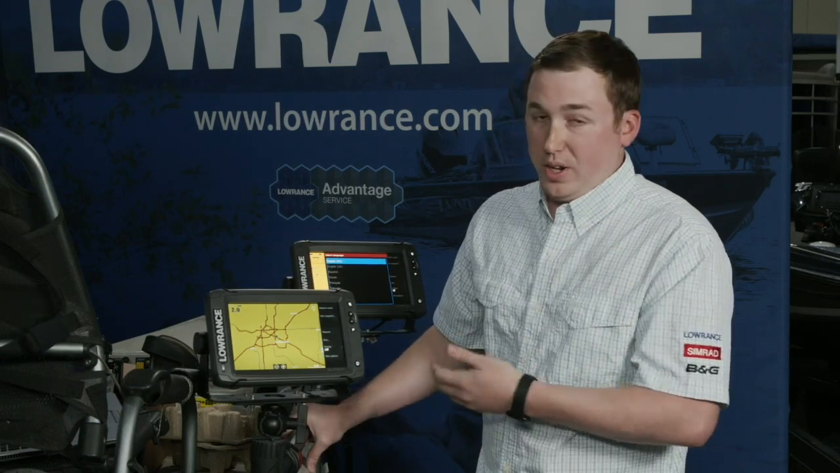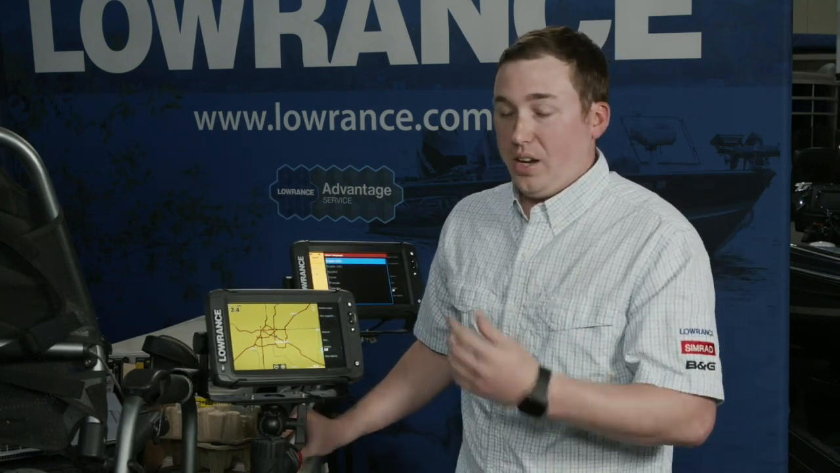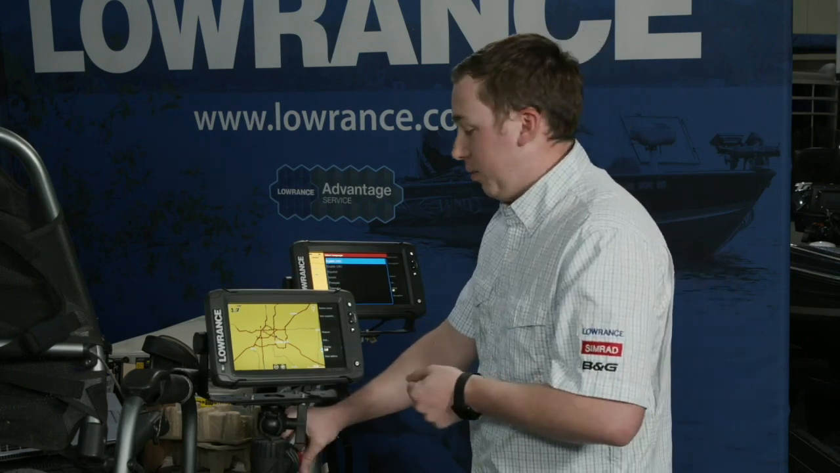All the displays will run any of those 3 transducers. So if you buy an HDI and maybe you're not sure if you need side scan or not, and you decide later you want to upgrade to it, all you have to do is add in an active imaging and you'll be able to get it.